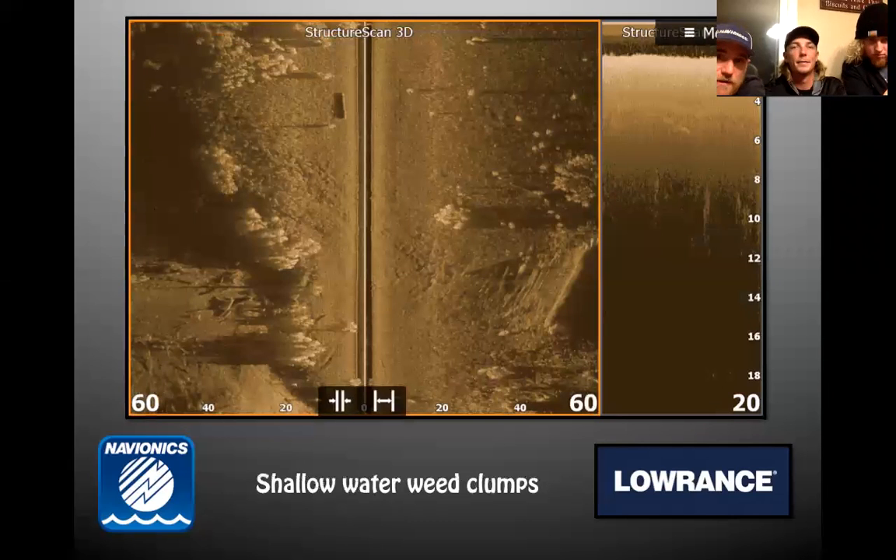This image right here, this is with Lowrance's Structure Scan 3D. You can see if I move this down, you can see a lot of stuff in some real shallow water. I'm in 2 feet or less right here. And I don't care whether it's Humminbird or Lowrance, the technology these days is getting so good. This is awesome to be able to move around in shallow water and be able to see stuff like this.